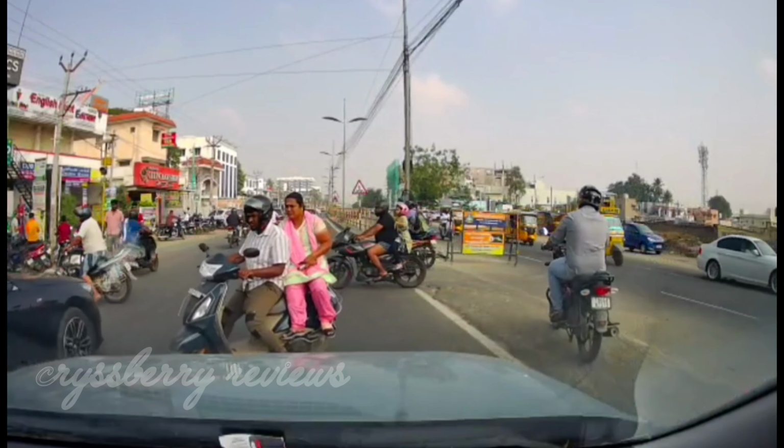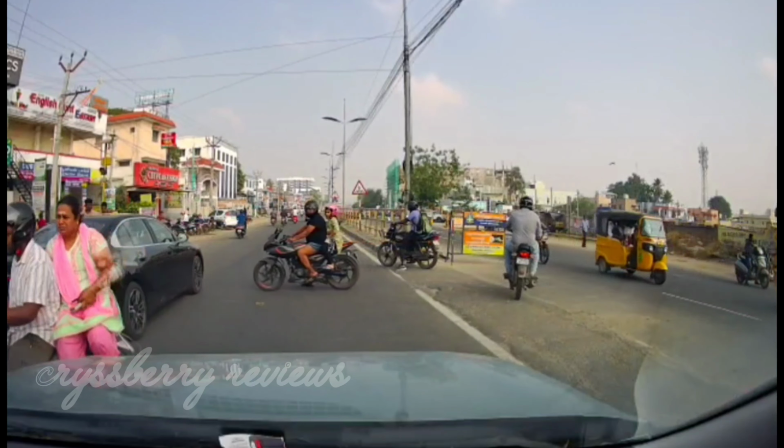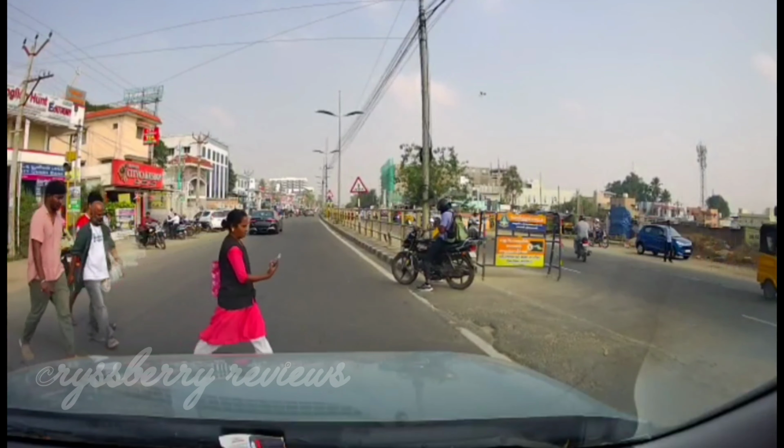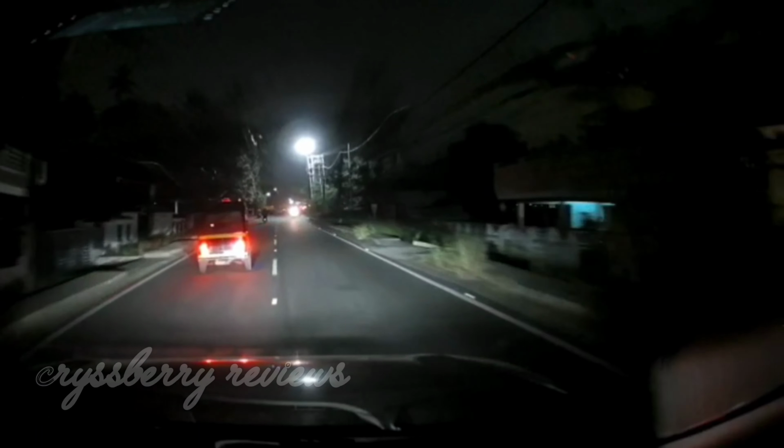So here you can see someone doing a wrong side entry on a one-way road. Nowadays dash cams are becoming increasingly important for road safety and our own safety.